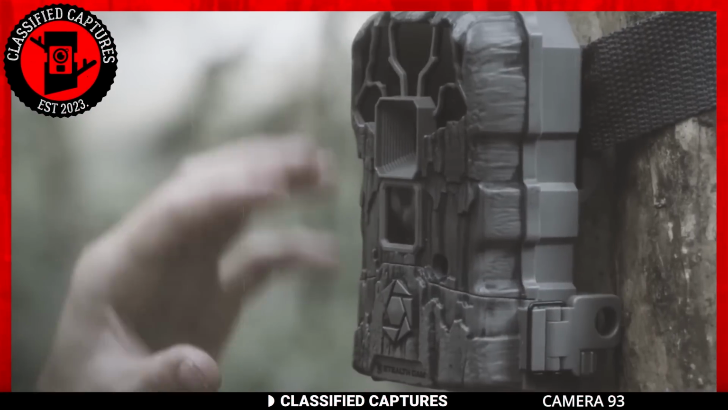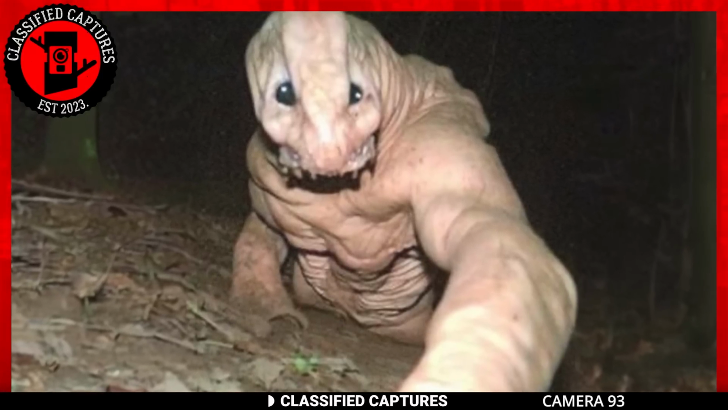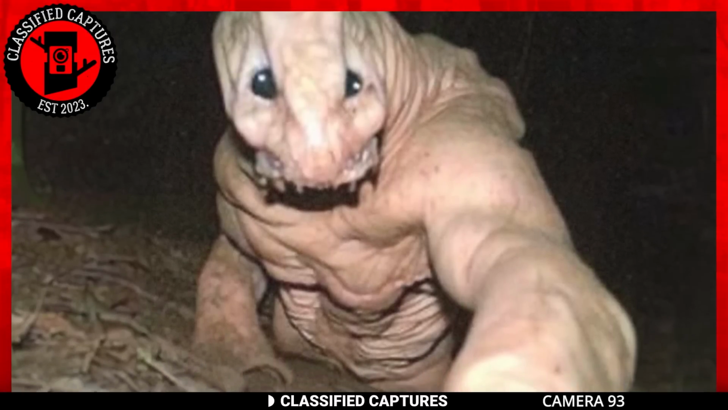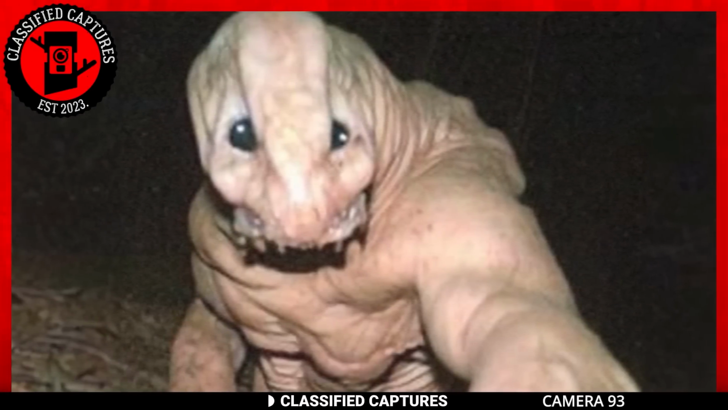Trailcam capture that's mysterious and unusual. Feast your eyes on these snapshots that were all captured thanks to a trusty motion detection trailcam. Behold this bizarre entity, a recurring character in all 3 frames.